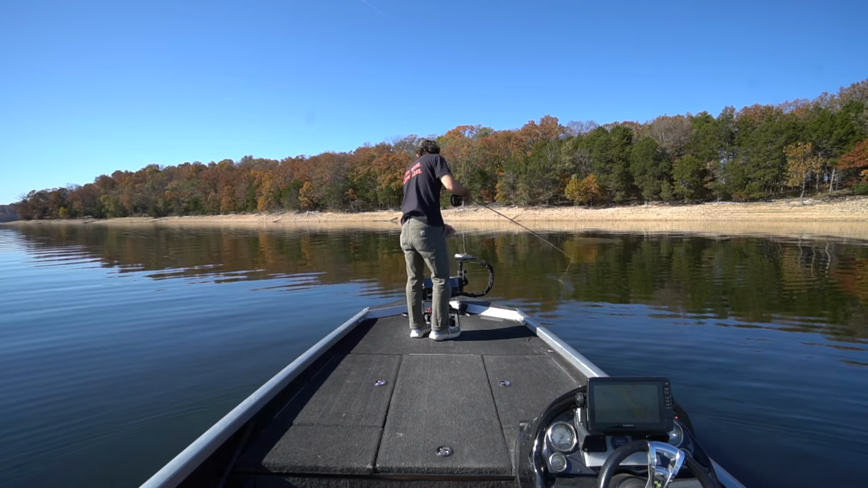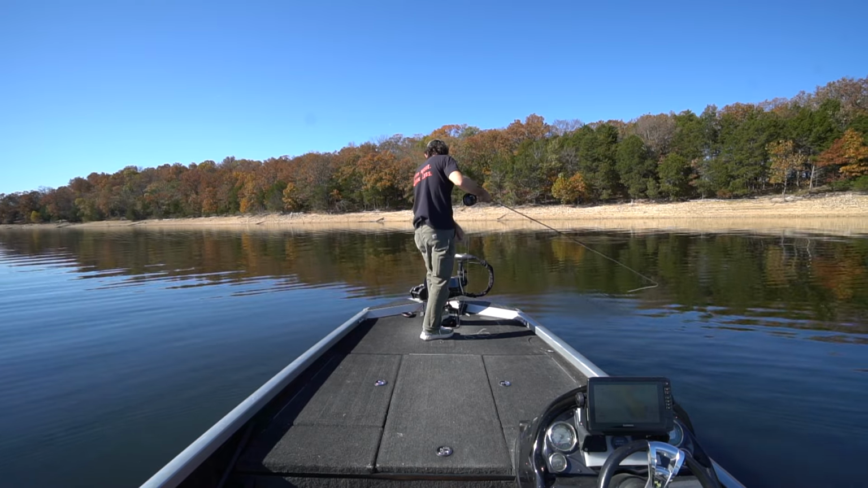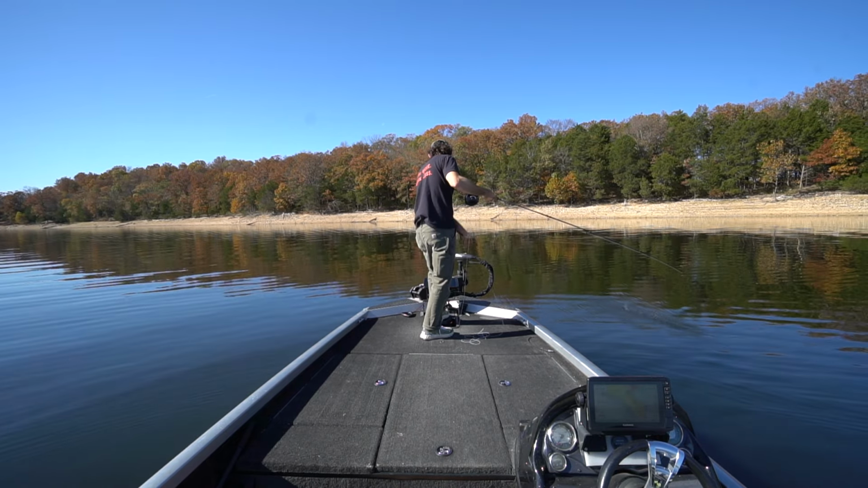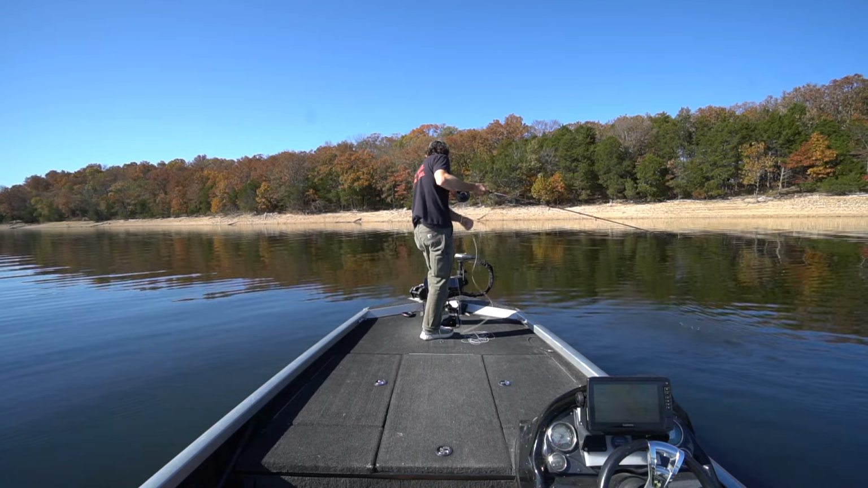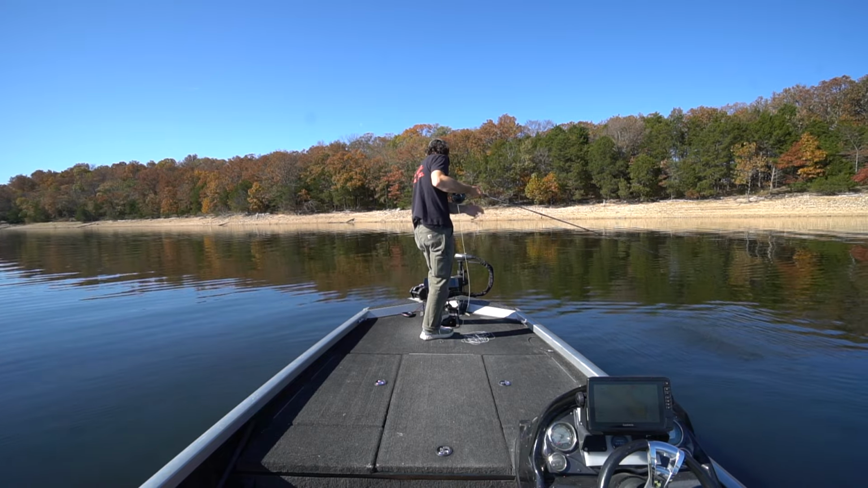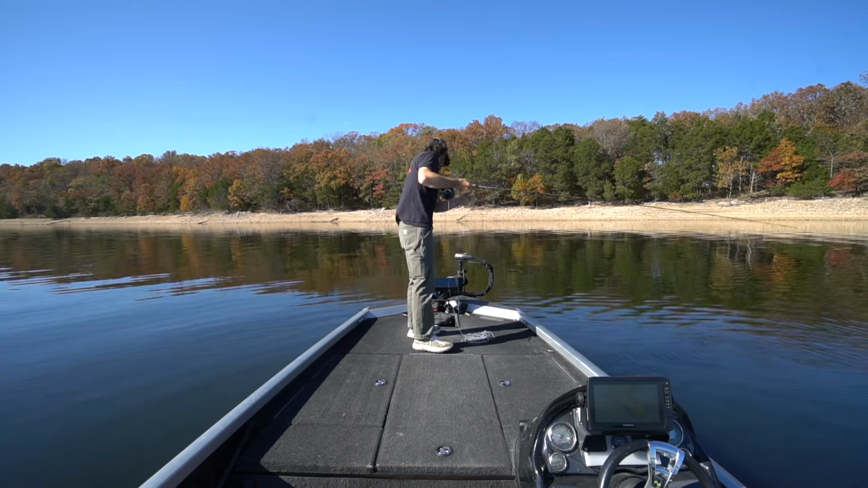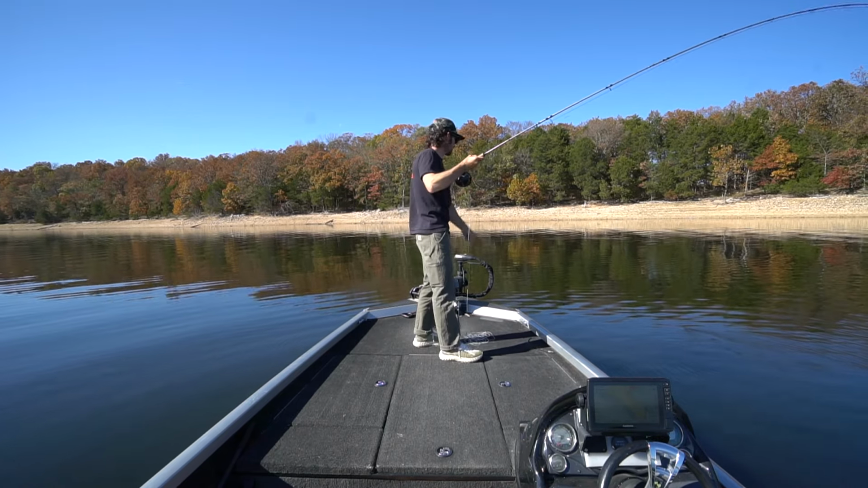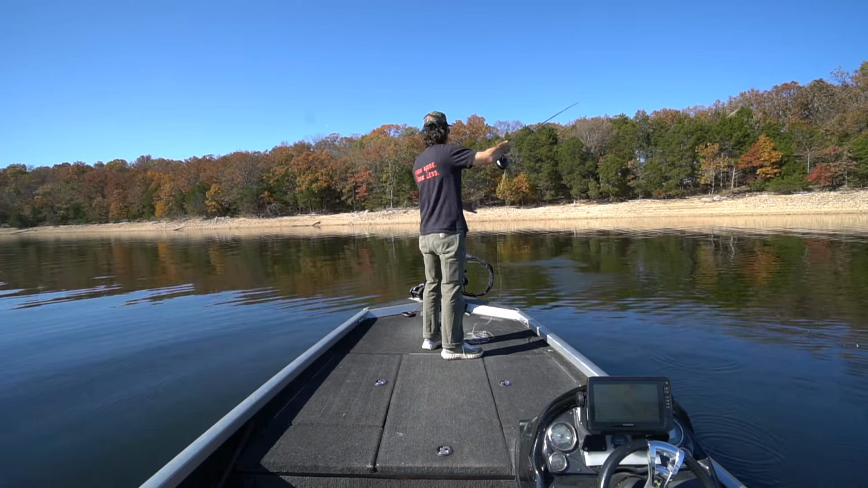Sick cast, bro. AKA terrible cast. Line just bundled all up over itself. Got stuck on my hand. There's a nice one sitting right there. Easily get to him. Just take me 20 minutes to get this line back in.